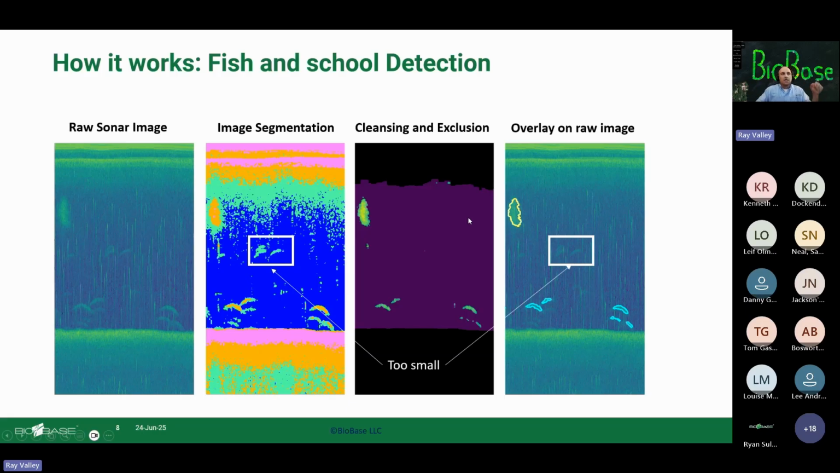All right. So EcoView does all this stuff, and they pull out these objects. And so this also, though, did cause us to ask some fundamental questions about, well, what's an individual versus what's a school? Is 2 fish a school? Is 3 fish? Where do you make that delineation? So we kind of found a Goldilocks method, and it seems to work.